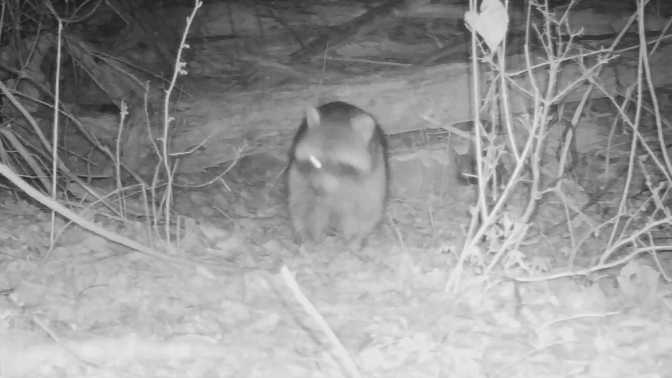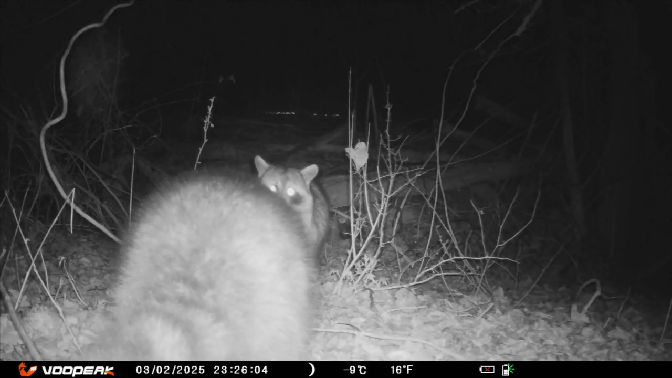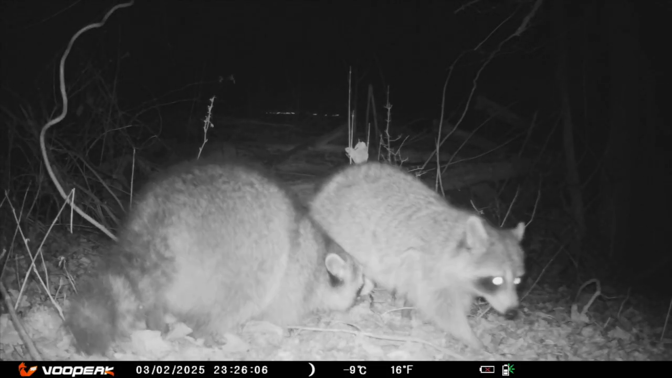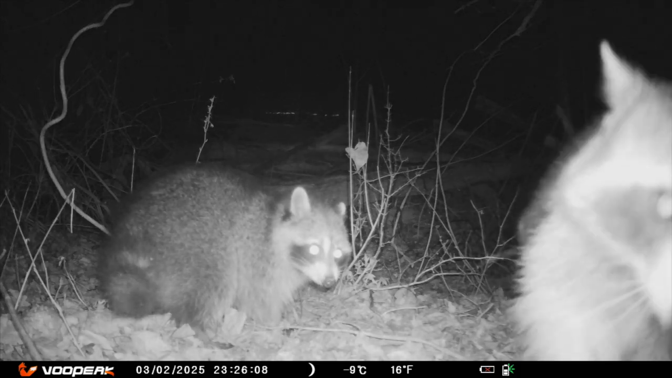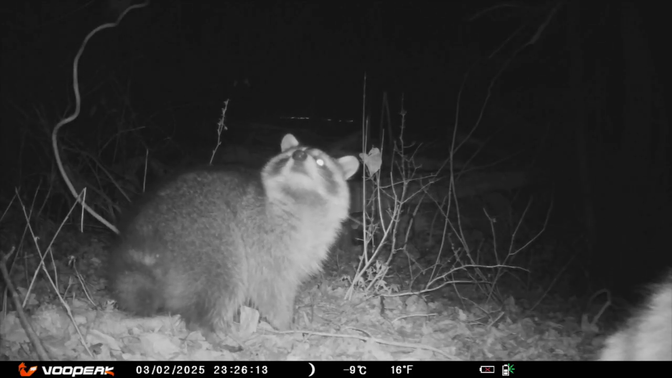I've seen this raccoon around for several years now. Something seems wrong with his eye. So, while raccoons don't have lifetime partners, they do have interesting social dynamics depending on the season and environment.